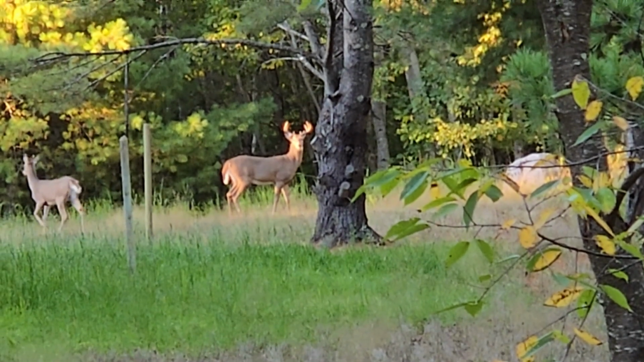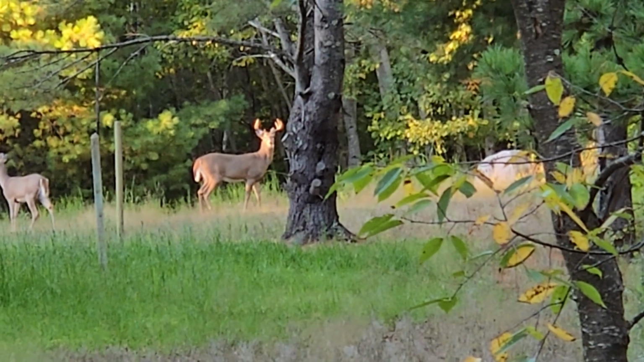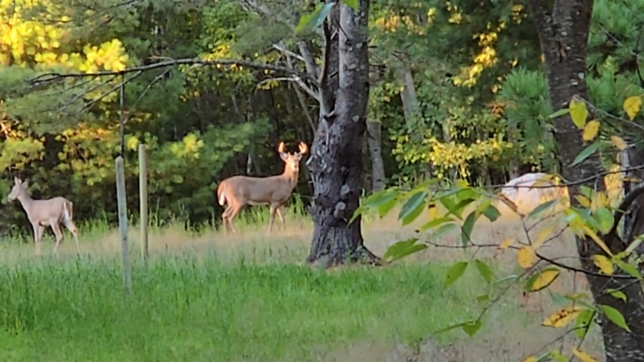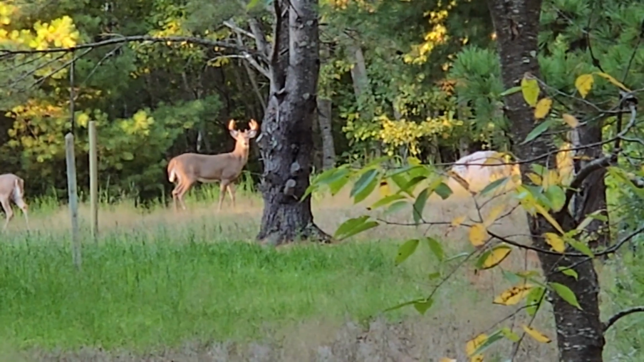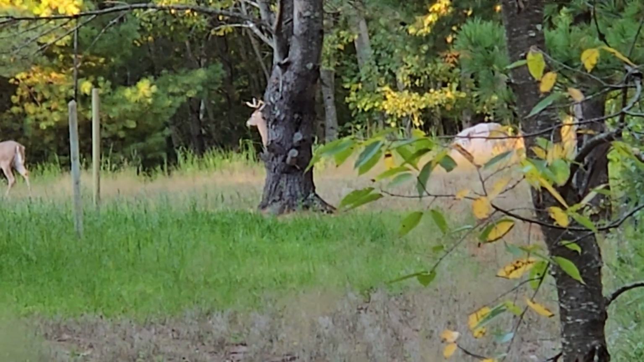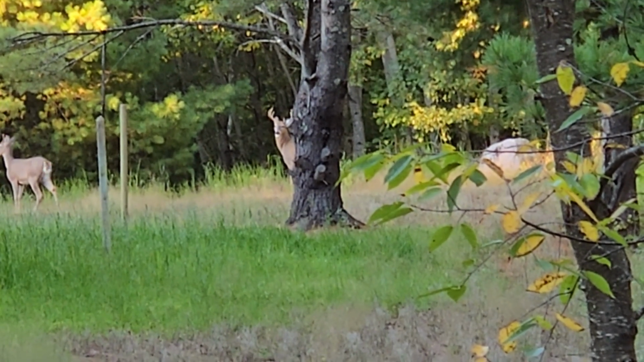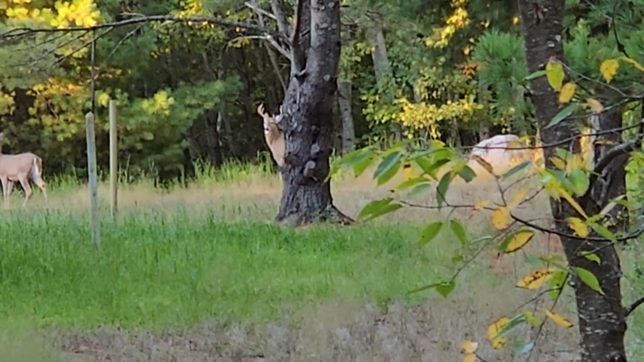The other deer, there were four altogether out there that night, kind of went with him at first and walked away, and then within 15, 20 minutes they were back out in the field, but he never did. So I'm assuming he was standing in there somewhere just waiting for dark, and then he came out.